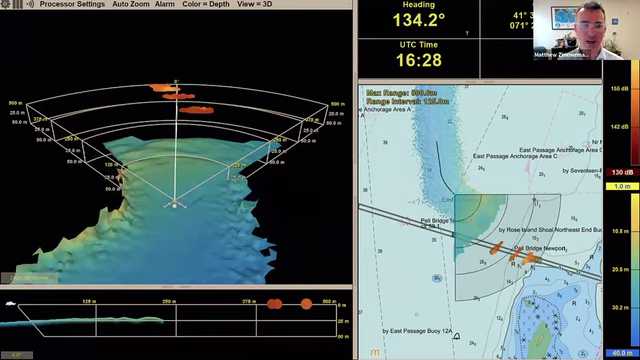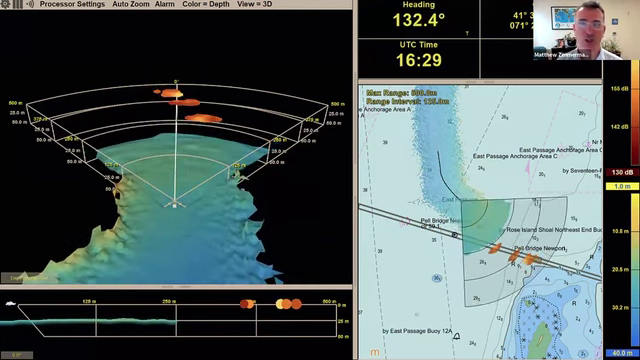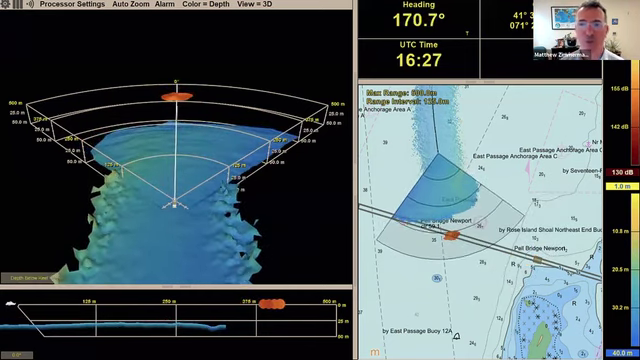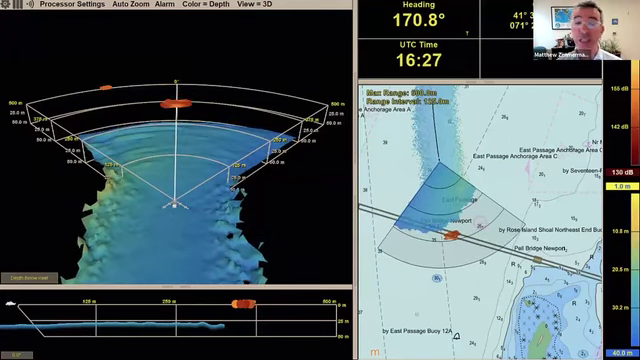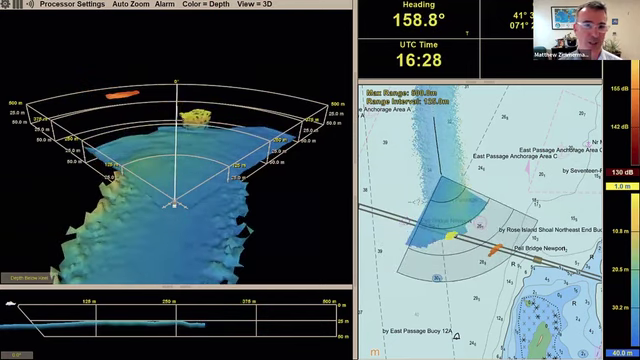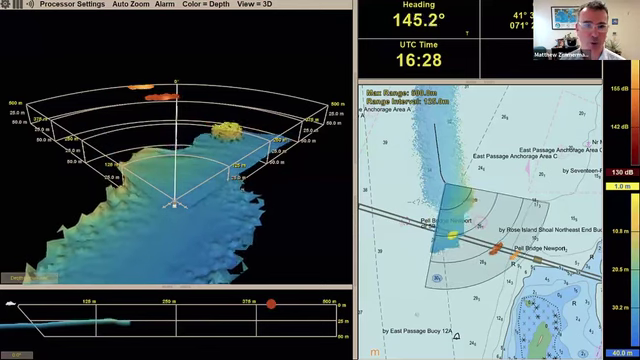And on the left side of the screen, we see a full 3D view. The user can actually click and drag to rotate that perspective. And on the right-hand side, we show the same sonar information with a chart overlay. The chart overlay makes it really easy to understand and recognize what those sonar targets are. In this case, we're seeing some blips that correspond to the bridge pilings from the Newport Bridge.